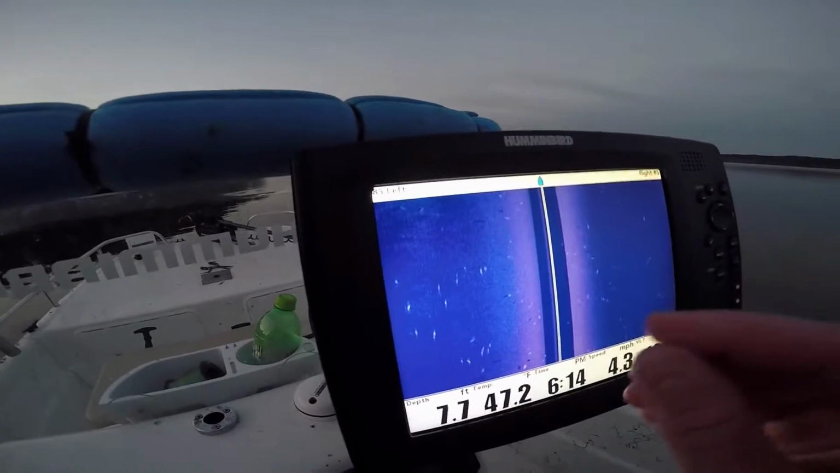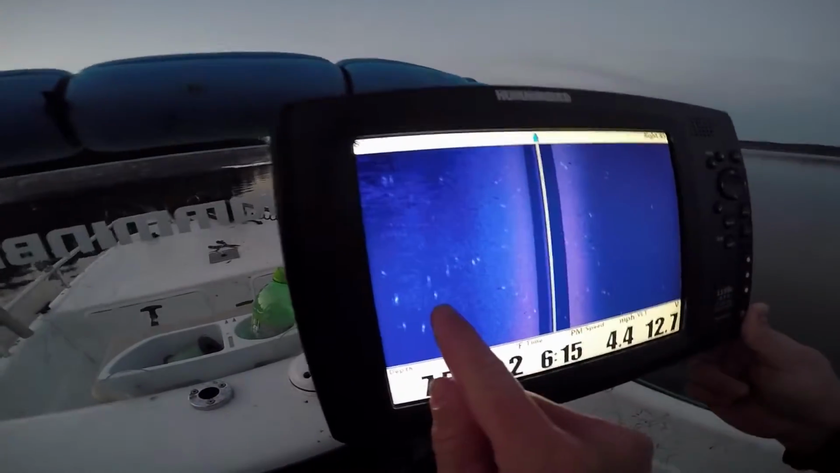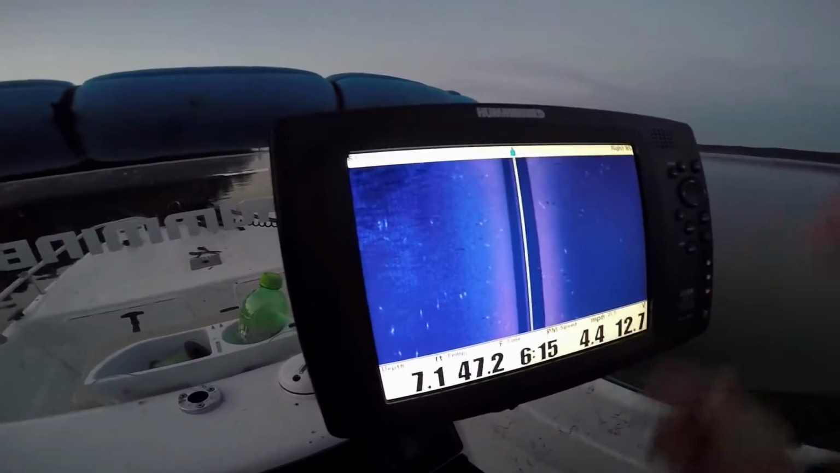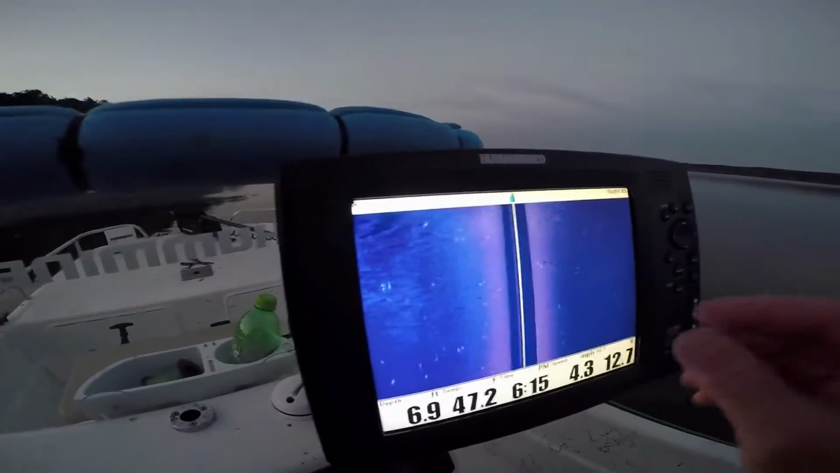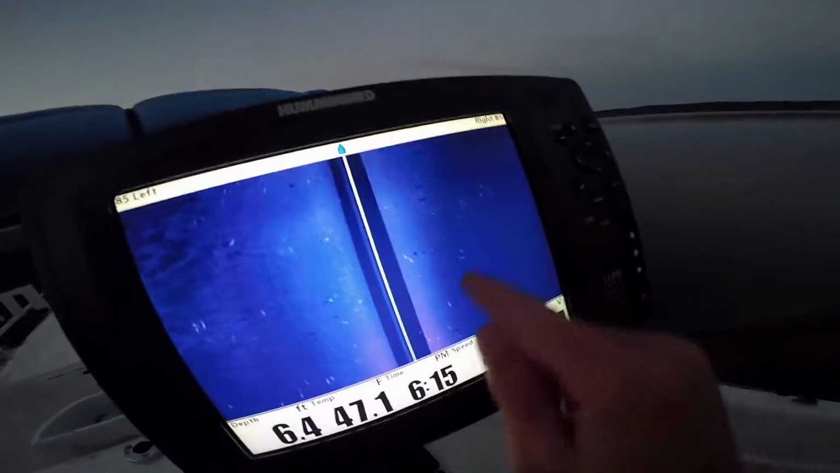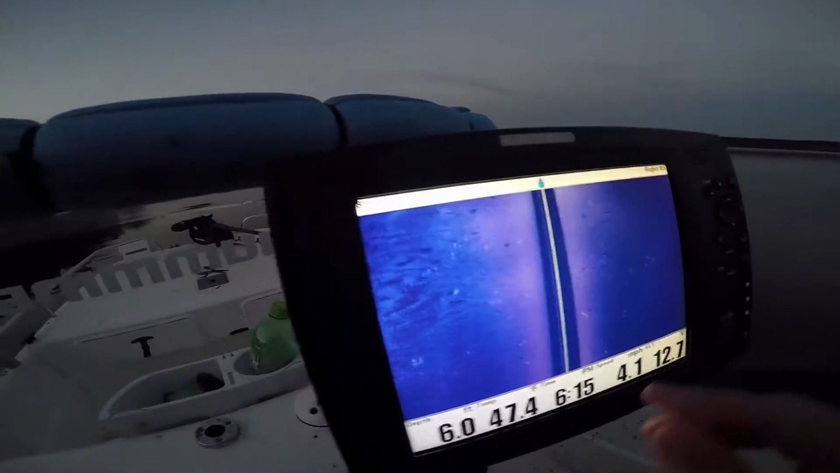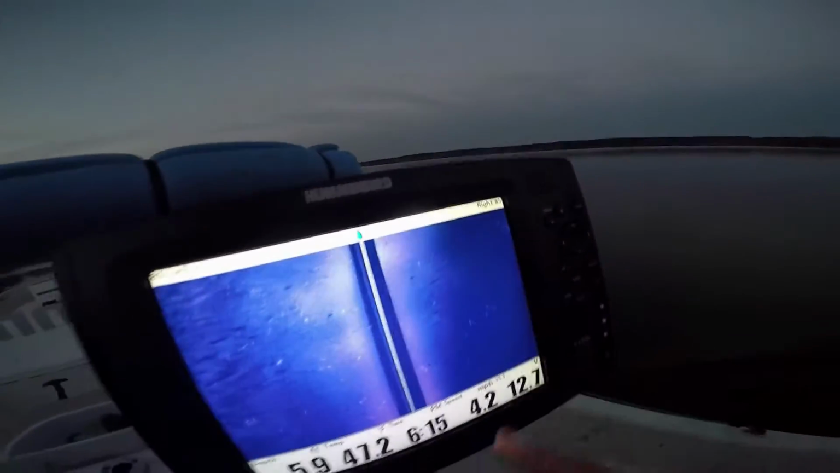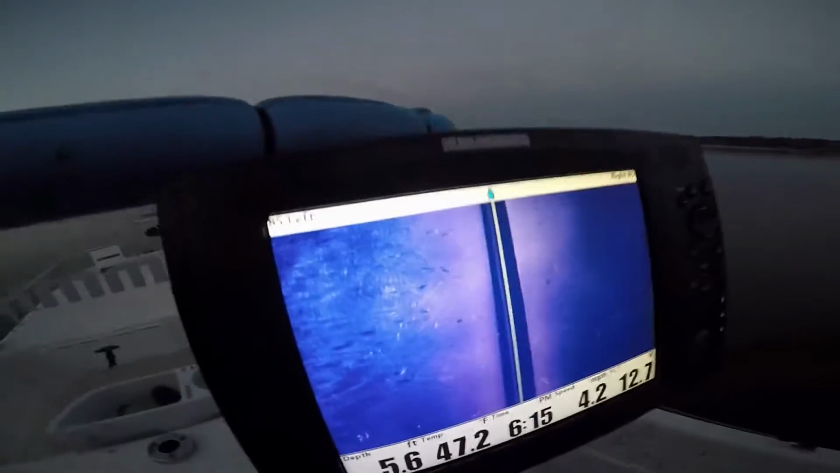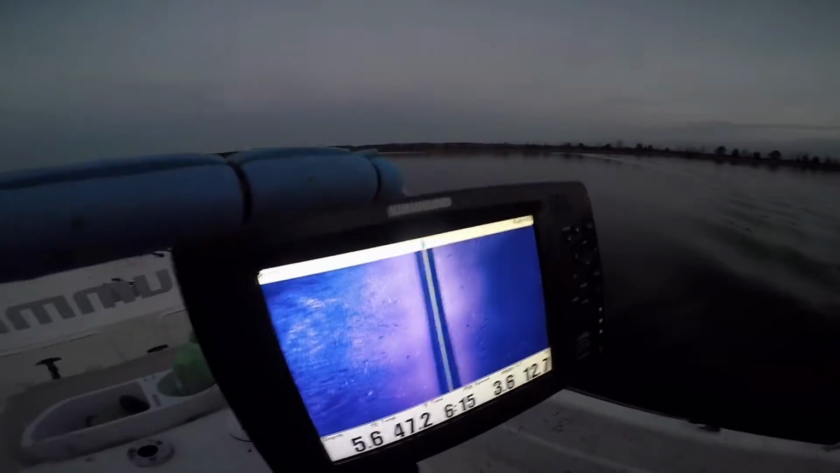The fish are going to be displayed as a hard return. On side imaging sonar, it is going to hit the fish and project a white hot streak. And when I say hot, it's a bright white beam. And like I say, here's a fish with the shadow. I mean, these are all fish, and you can see the shadows behind them. Over here, coming over here onto the right. 85 feet out. Yep. So we're gonna turn back around and we're gonna come over them again.